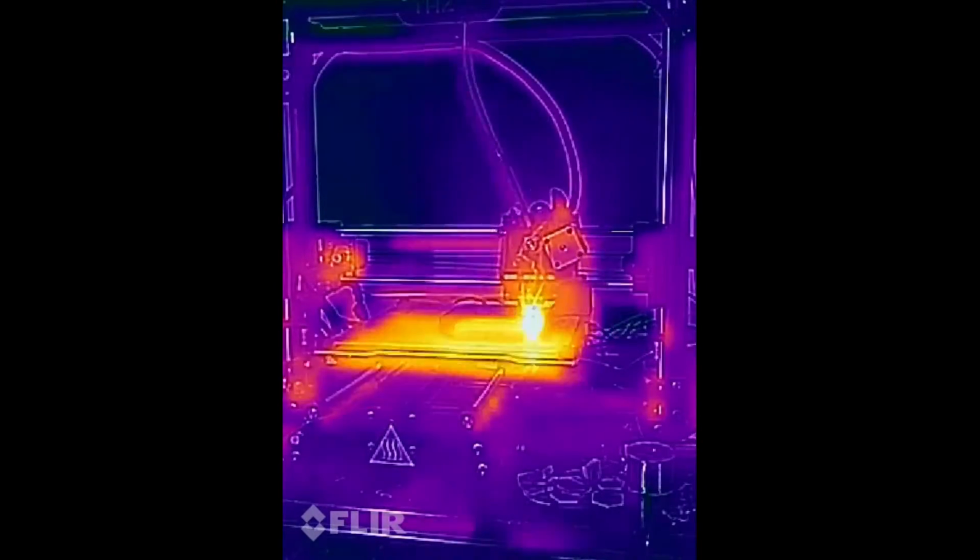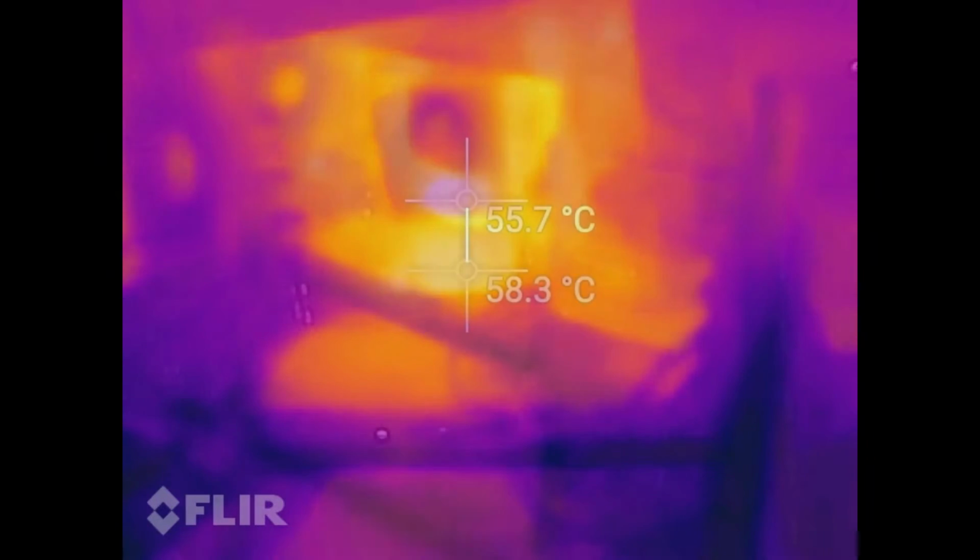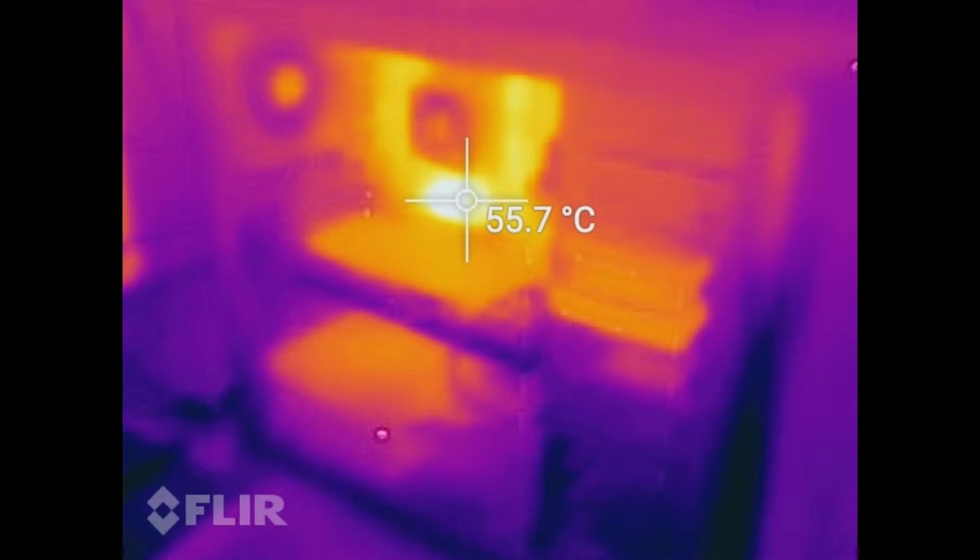For example, here is a picture of my computer overheating, because I had a problem that my main computer would just turn off. It turns out that the offending piece of equipment was this particular chip, and that thing went over 65 degrees, and once it did that, my computer shut down. And once I increased airflow, that stopped happening, surprisingly enough.